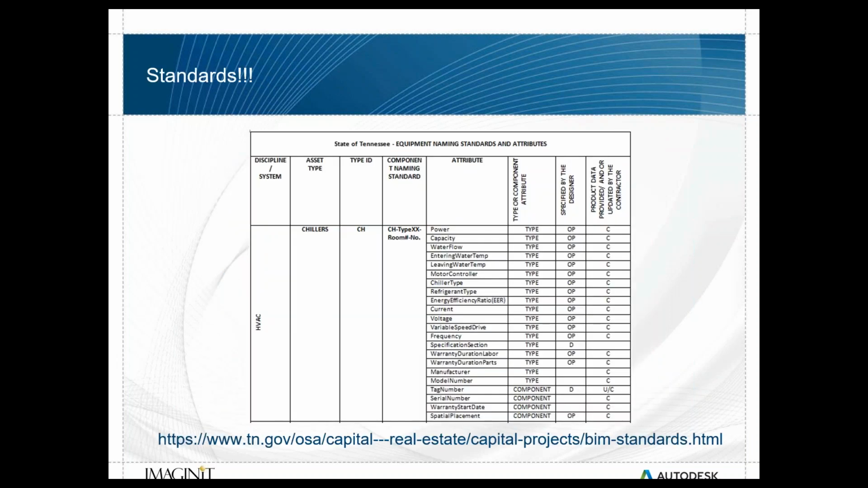Make sure you've got a standard behind it. If we're talking about data, this is just a clip from a Tennessee standard, so the link down there below if you wanted to look at it. You don't need to recreate the wheel. Use a standard that exists out there. Just find somebody that's similar. Maybe state of Tennessee won't be that for you.